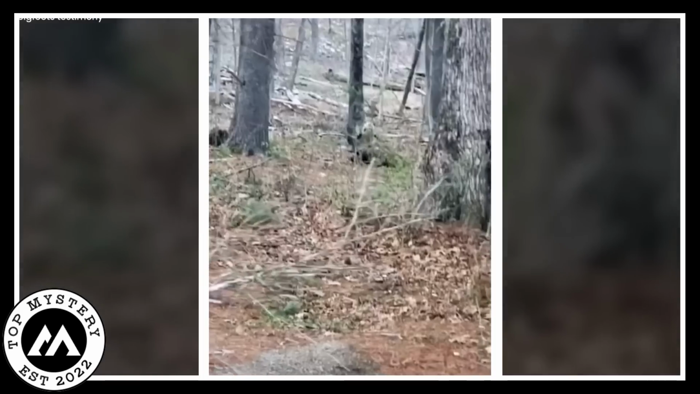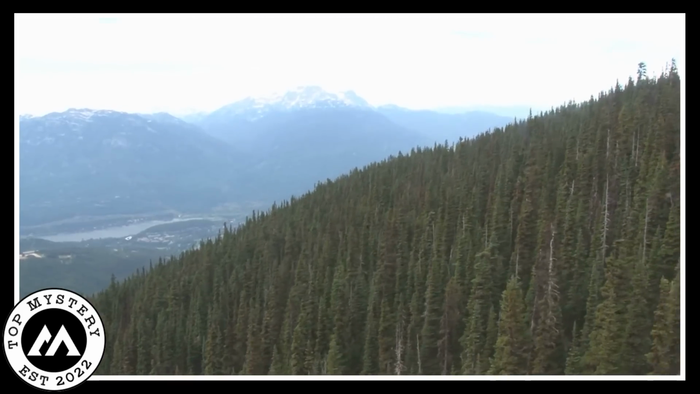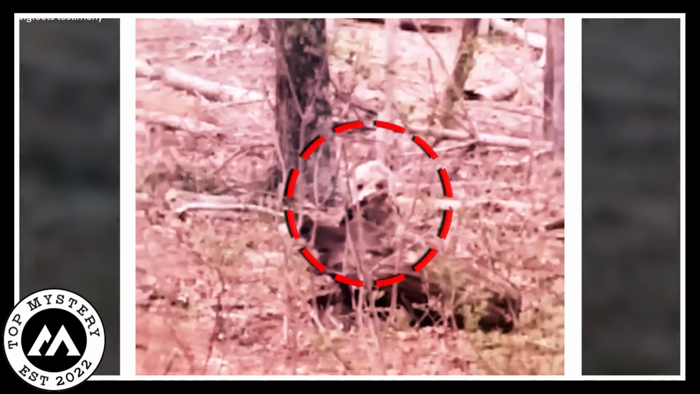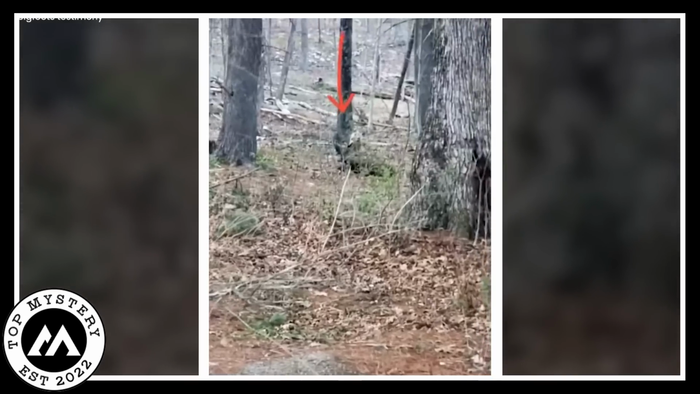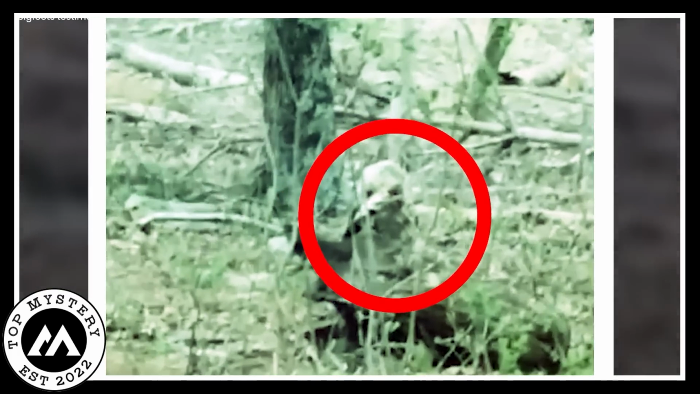The mysterious creature. The camera captured a rare and puzzling sight. It was a scene in the dense forest. The recording unveiled a creature unlike any seen before. It stood hiding behind the sturdy trunk of a tree, shrouded in an air of mystery. This enigmatic being, though resembling a bird, held an eerie quality that defied the norms of nature.